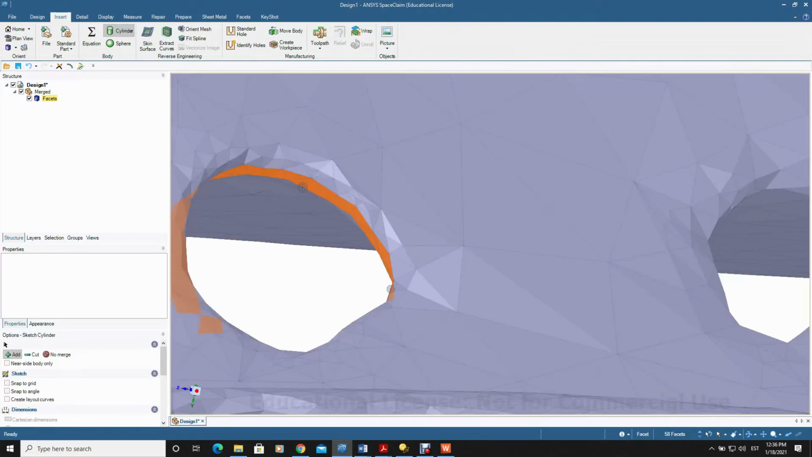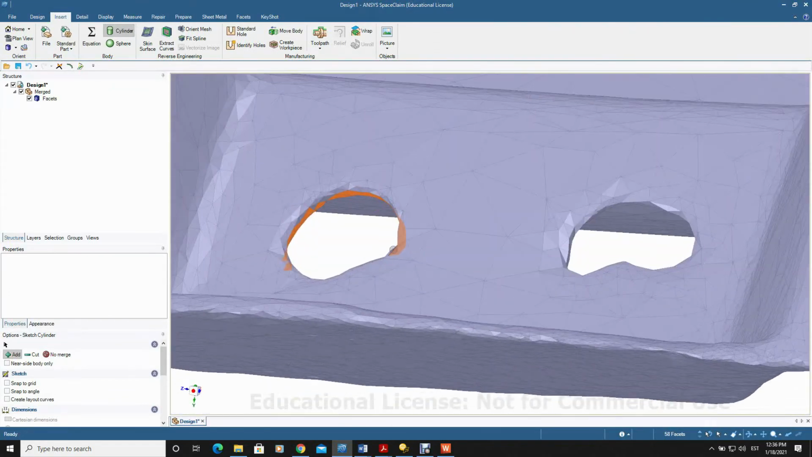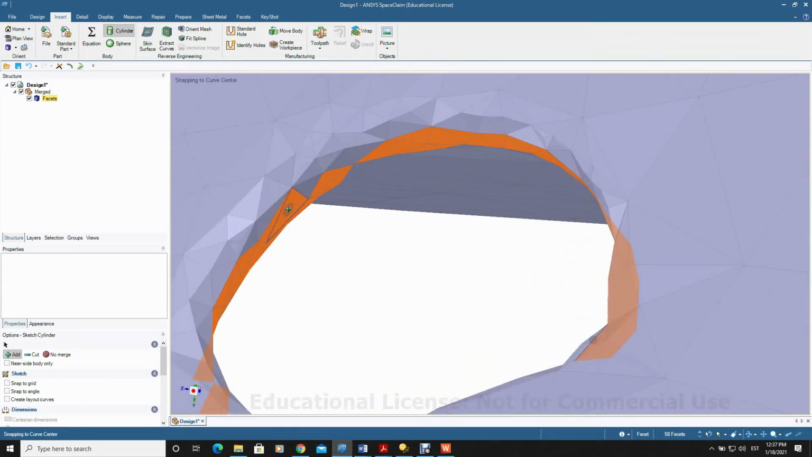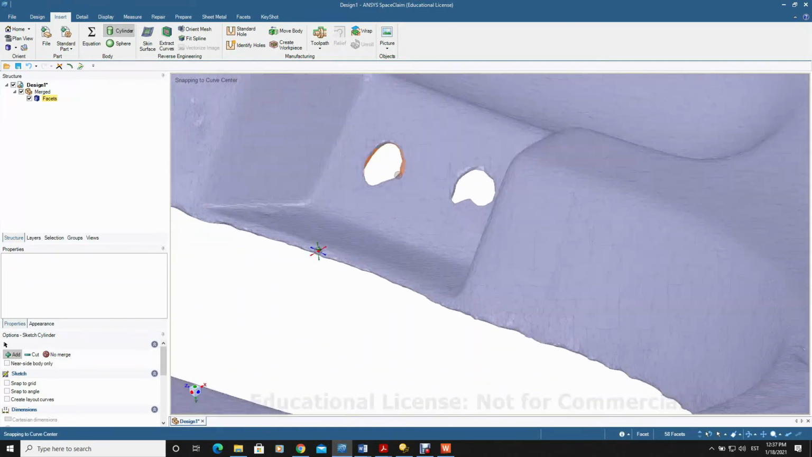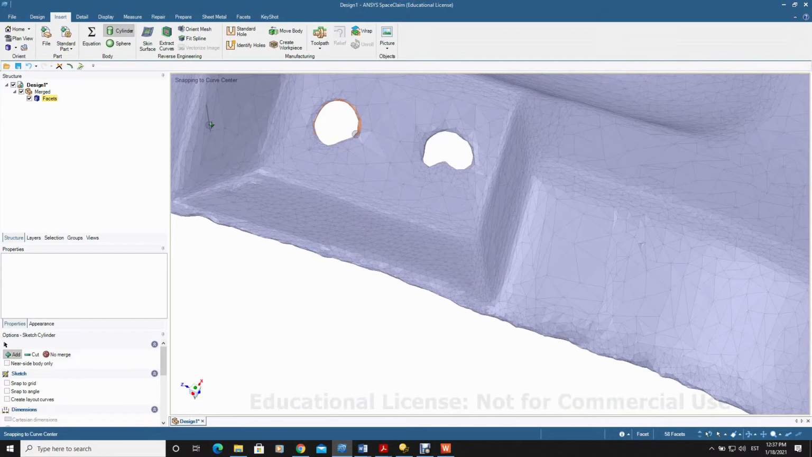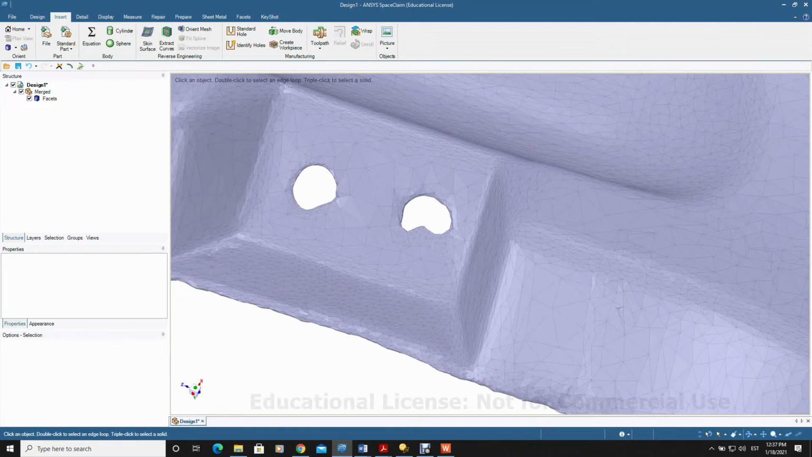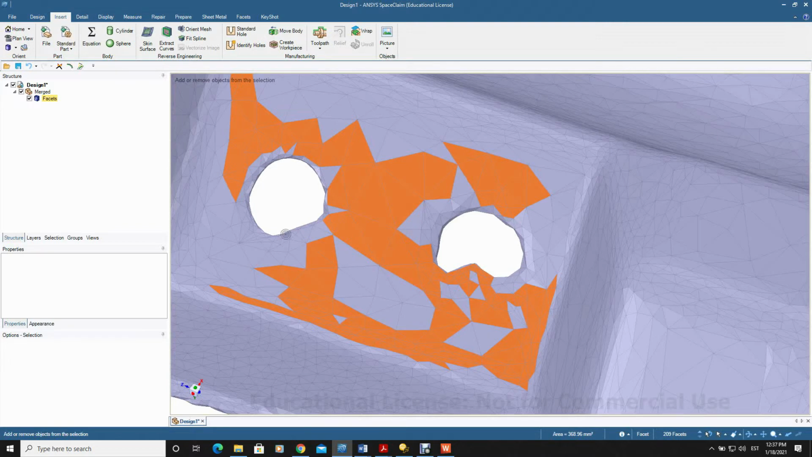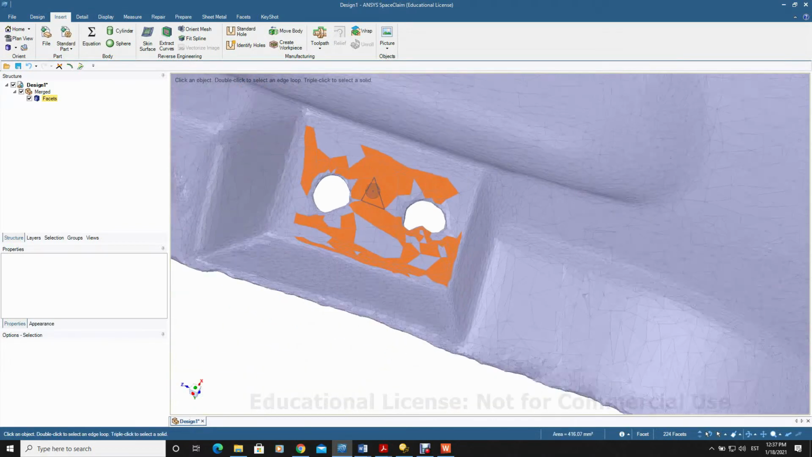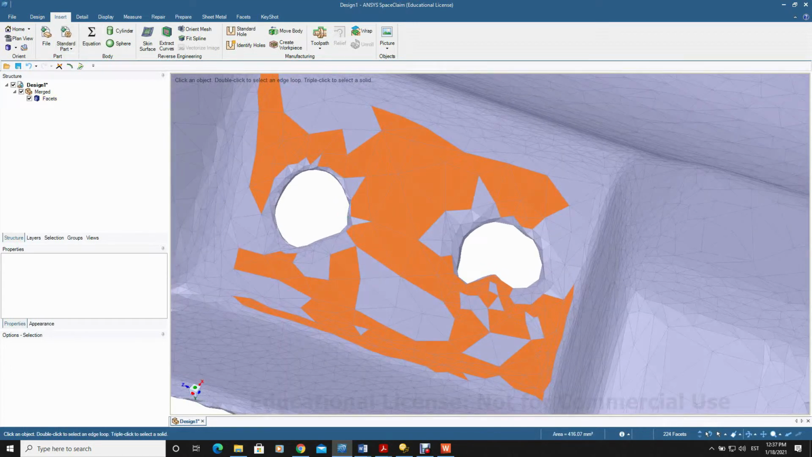We can choose these facets, this one, and let's see if this is already sufficient for us to generate a cylinder. At least not here. No, the cylinder is not happening.